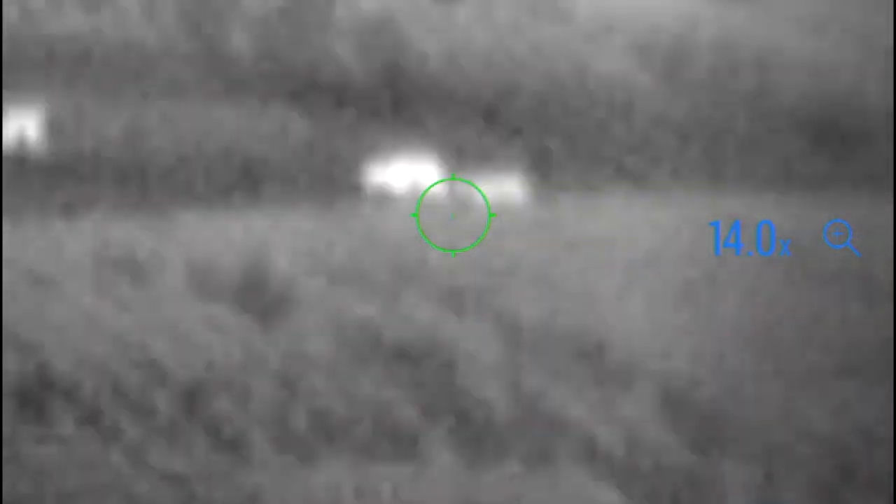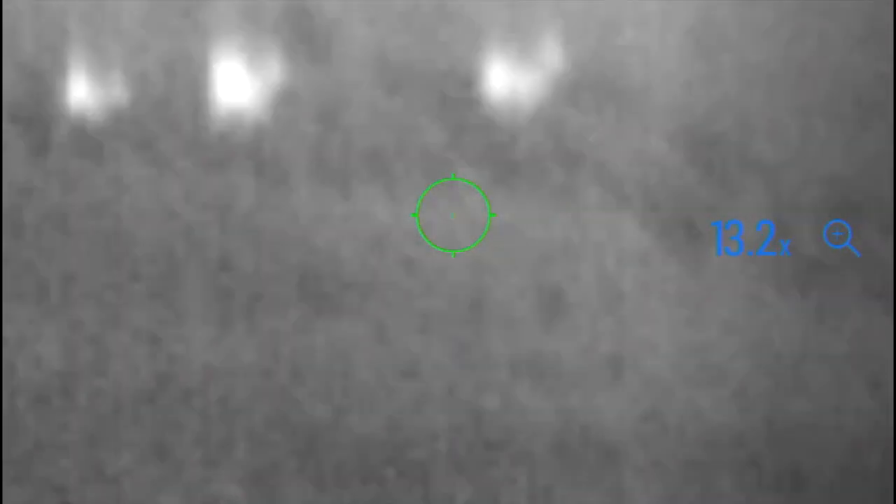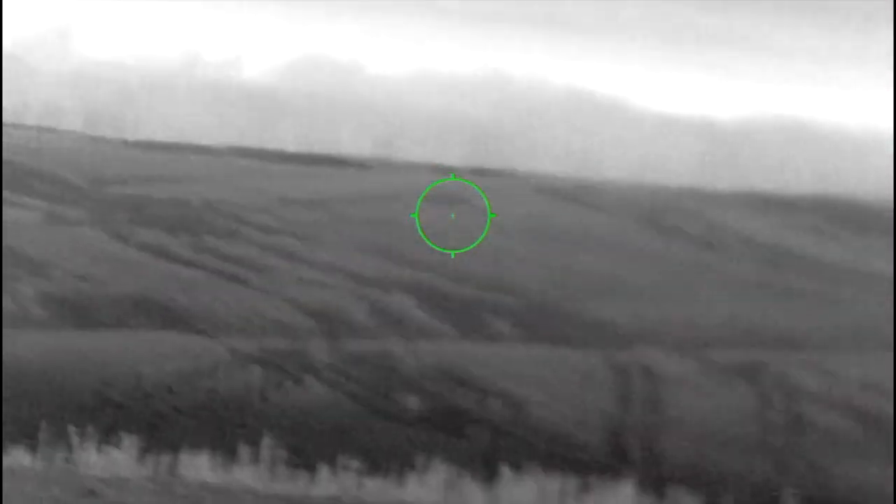I tried using the digital zoom up to 7 here. You lose a little bit of focus. That's 14. That's the highest power. Those deer right there are about 350 yards away. And then the deer past them are, I'm zooming back out again.